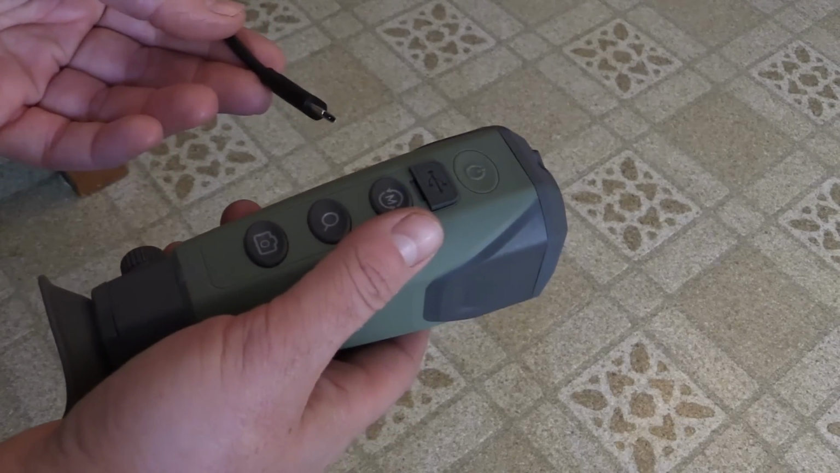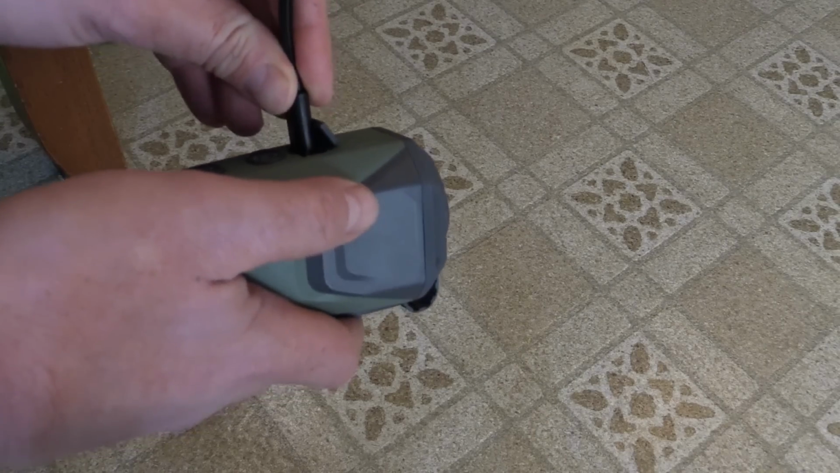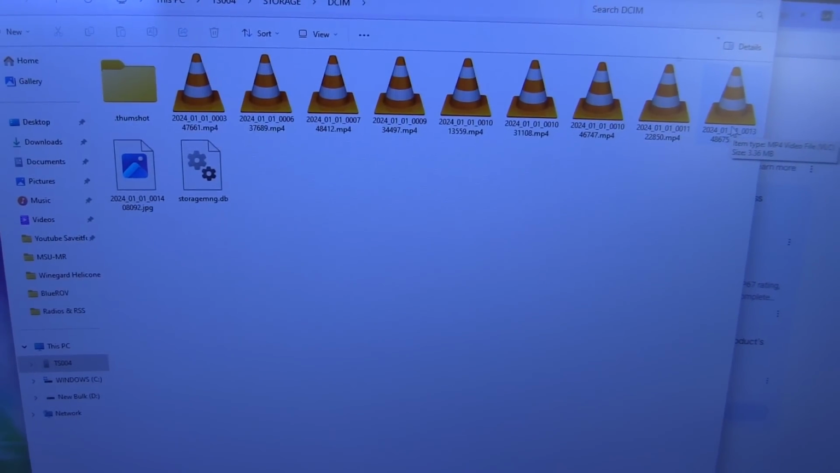Let's see how simple it is to get the media off this unit. Very straightforward, just like any other digital camera. So one really cool use I can think of for this would be on a boat.